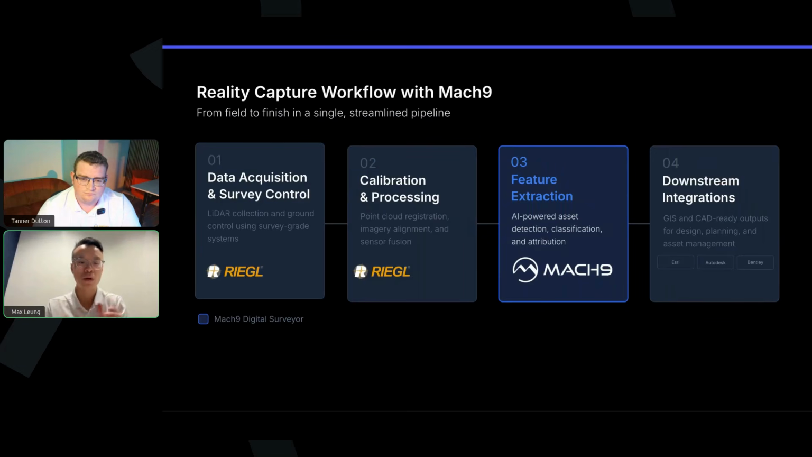In terms of the workflow itself, how it really works is there's a data acquisition and survey control piece. They'll be able to calibrate and process. RIEGL's core strength is around that piece as well. And then highlighted in blue here is where Mach9 comes in, to detect, classify, and attribute all the different information that I mentioned earlier.